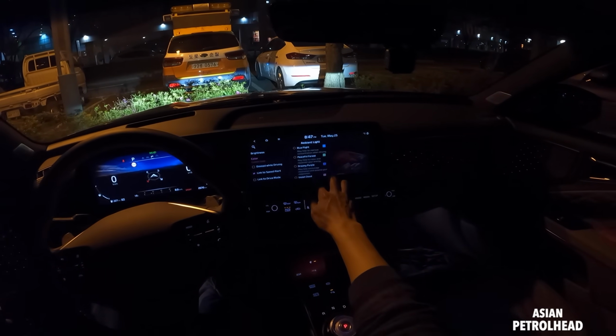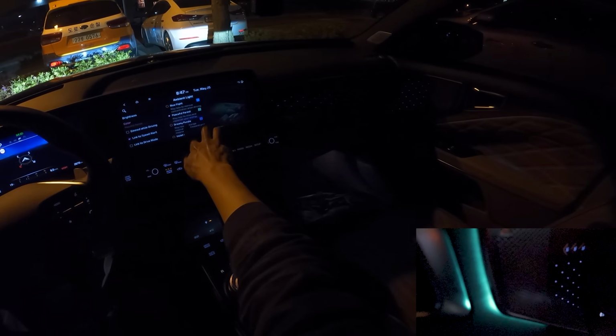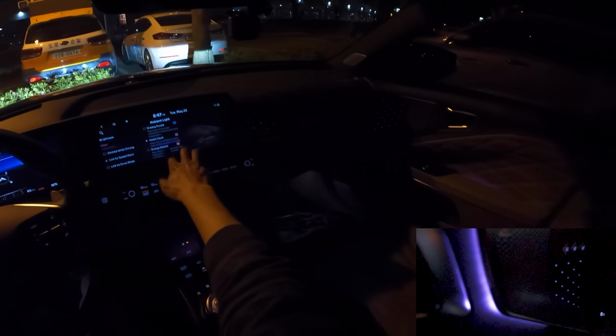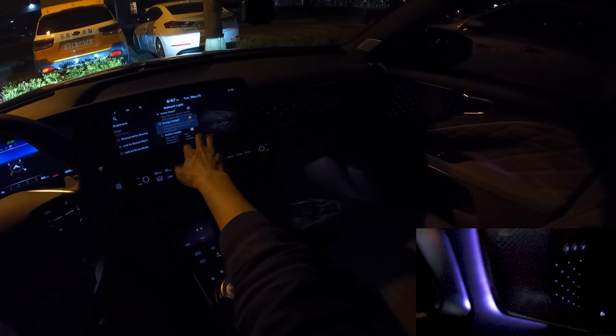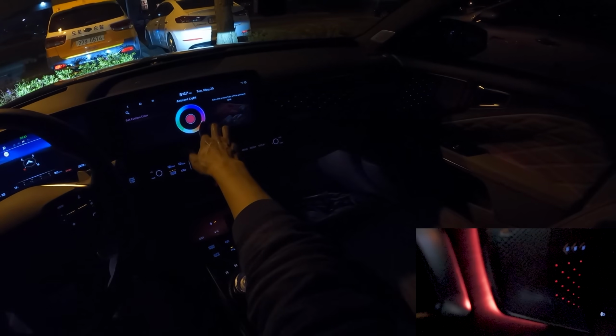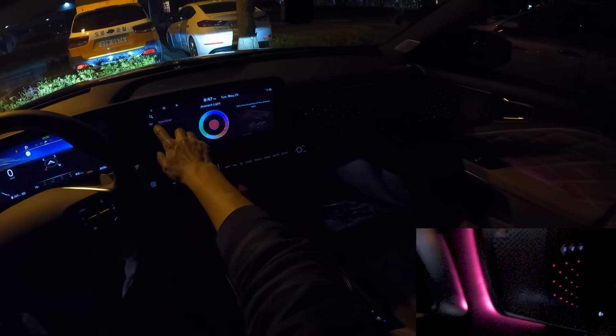Okay, let's go with the blue light. Can you see it? Peaceful forest. Dreamy purple. Violet cloud. Orange delight. Golden insight. Refresh sea. You can choose among like 64 different colors, but let's just put it in red for now, okay?